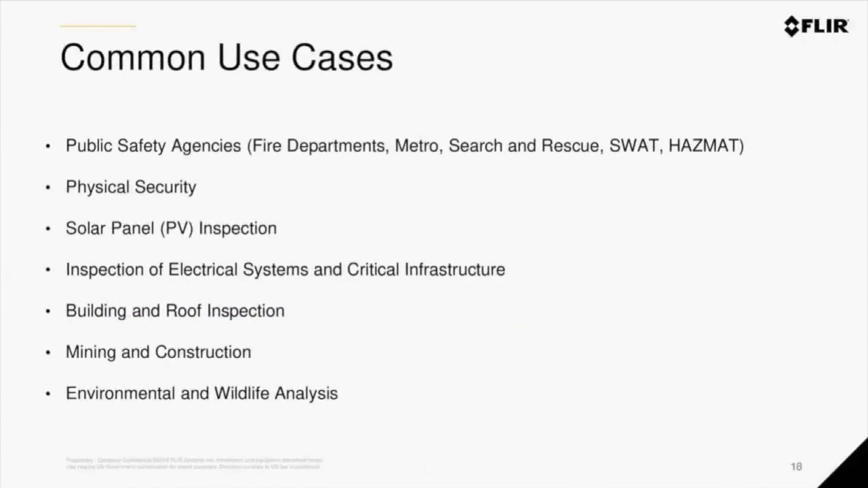So some of the common use cases for our UAS technology are public safety, fire departments, police departments, search and rescue and tactical operations, as well as security and infrastructure inspection. These are the main use cases that we've seen, although we hear every day from very creative users that are finding new ways to utilize our technology in the field. But these are the main use cases that we see.